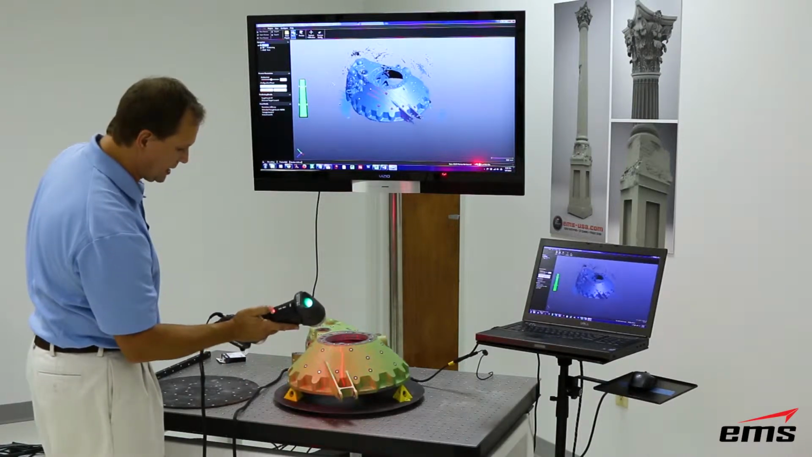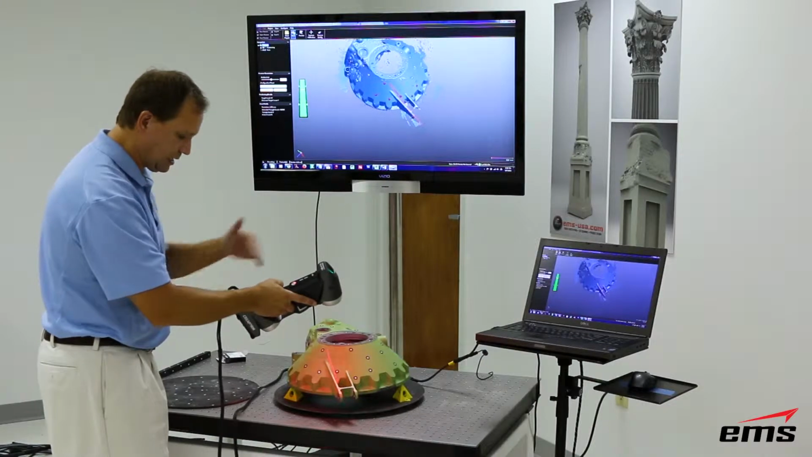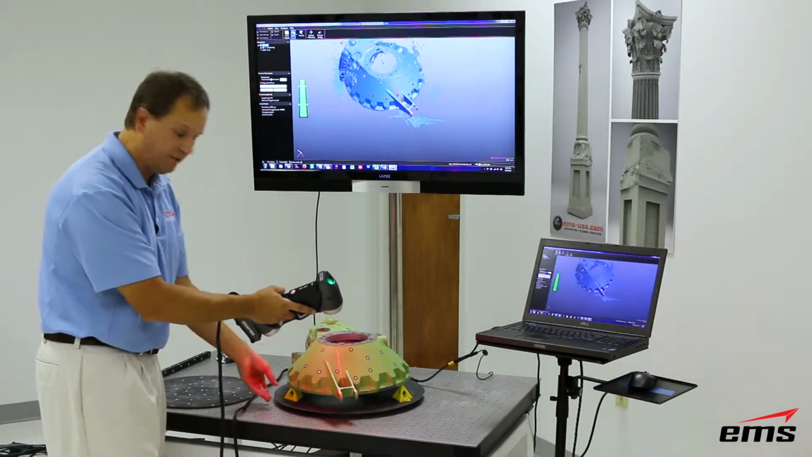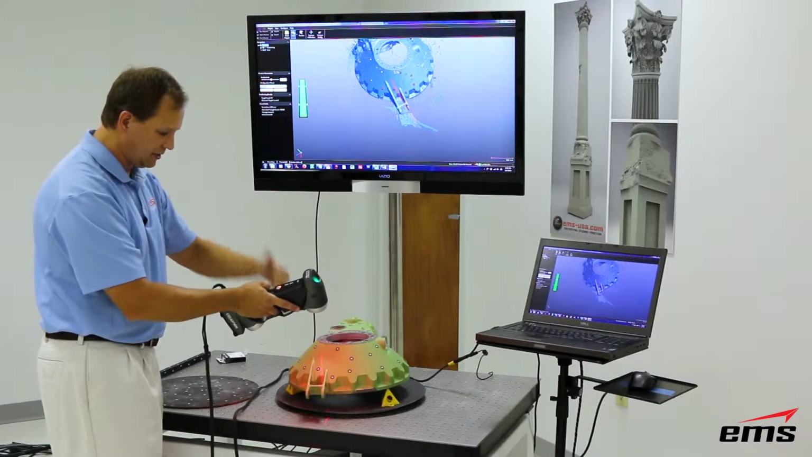Now the other thing this has is this single line mode. Okay, and what it does is it orients a single line perpendicular to the lenses, and this is really good to get into narrow cavities. Scanners are not only line of sight, but basically the sensor has to see the light source.